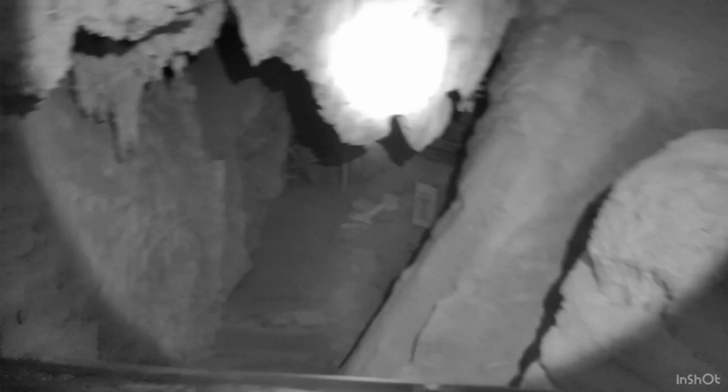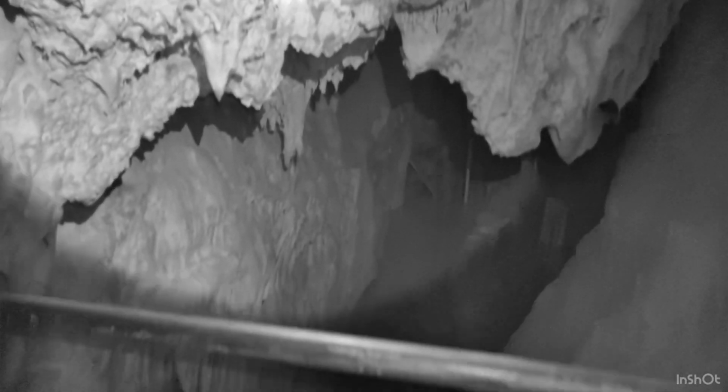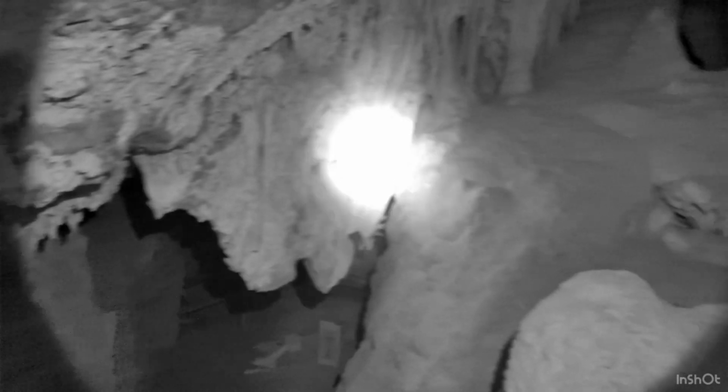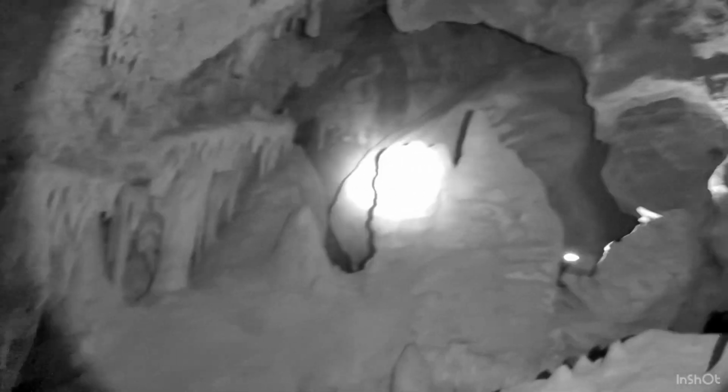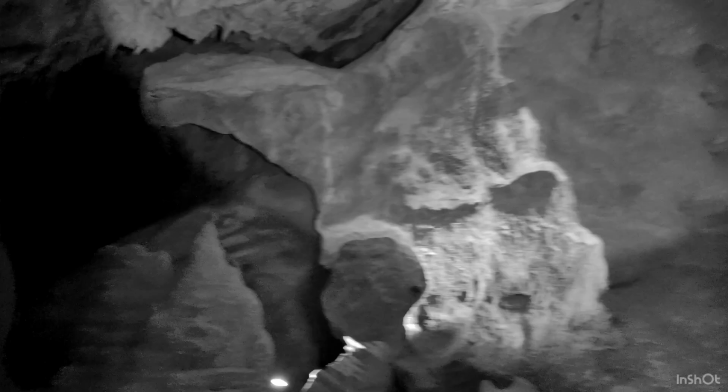Right over here we have a stalagmite and a stalactite. That stalag meets in the middle, as I like to say. When that happens, it's called a column. This is a process that can take upwards of 100,000 years to form. Kind of crazy to think about to me, but it actually takes all the stalactites and stalagmites about 100 years for them to form half a cubic inch. So when you look at them, you can kind of guess how long it took for them to form, which is super cool to me.